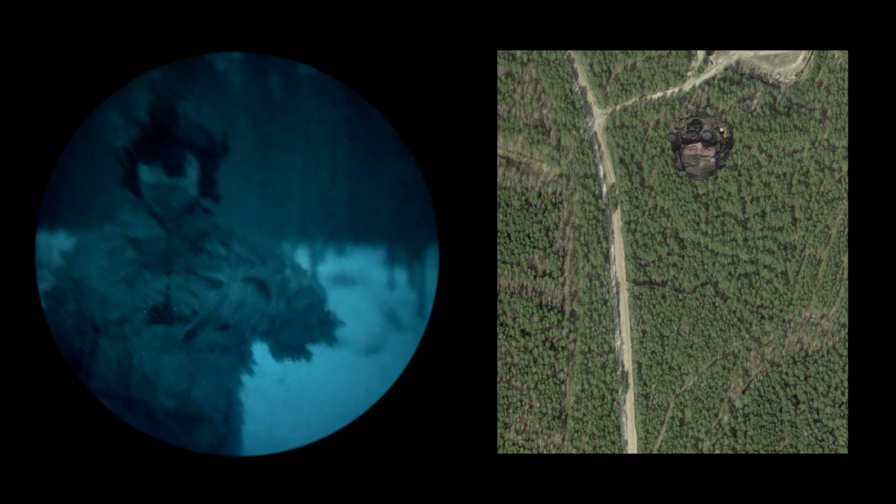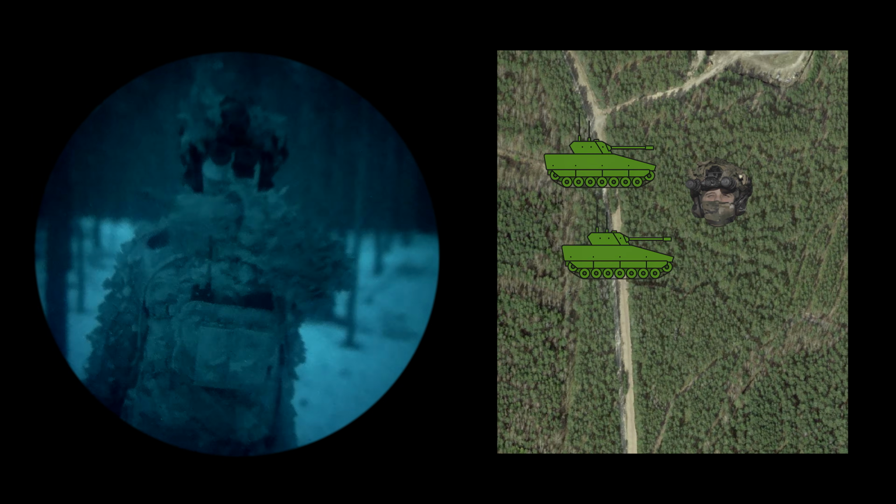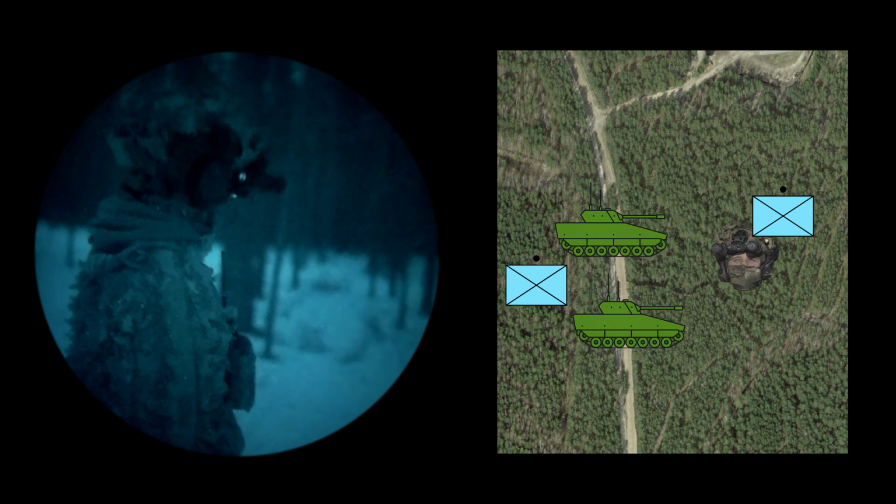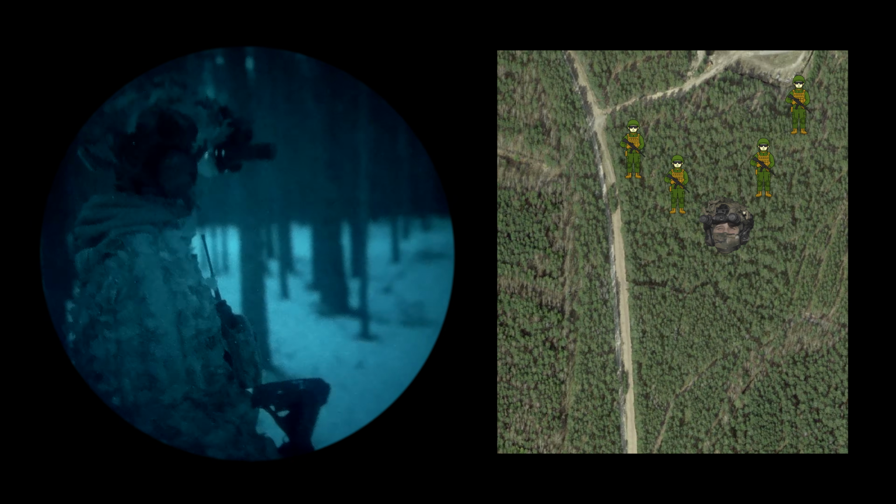Maybe I have some armor, tanks or IFVs, driving on this road to the right of me, and maybe my squad or 2 squads just frontally pushing through these woods. I think we would probably be on a line or in an arrowhead type of formation. I currently just imagine me being the point man, and we'll see how good we can do.